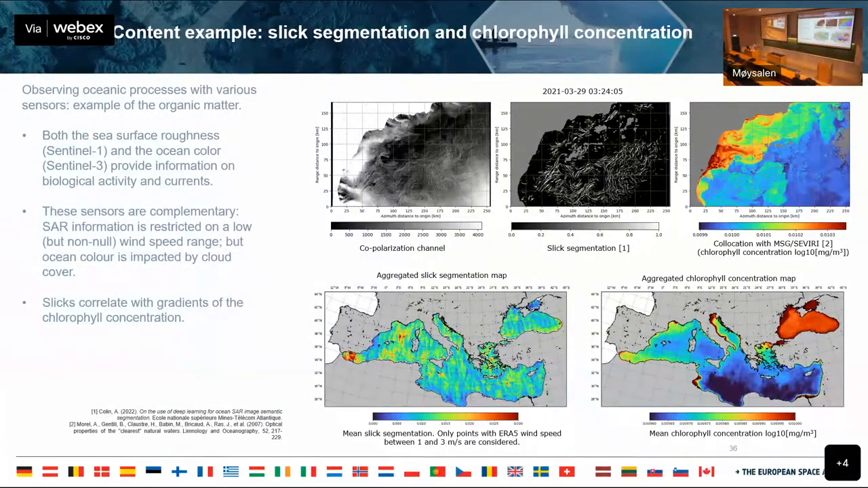The bottom two plots here show a climatological approach. Using all the data, this is the occurrence, or number of slicks detected in these regions, on the bottom left from SAR, and on the bottom right this shows the chlorophyll concentration map. So you can see there are a lot of similarities, but there are also some differences. So it's pretty interesting.